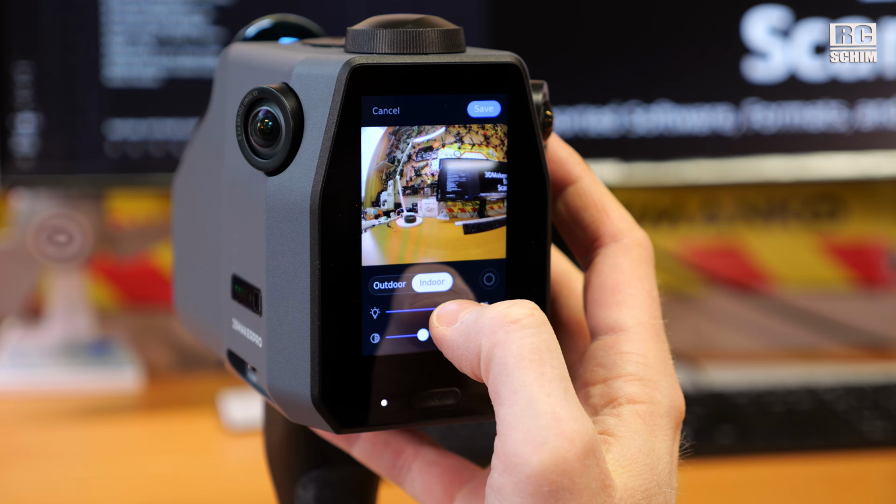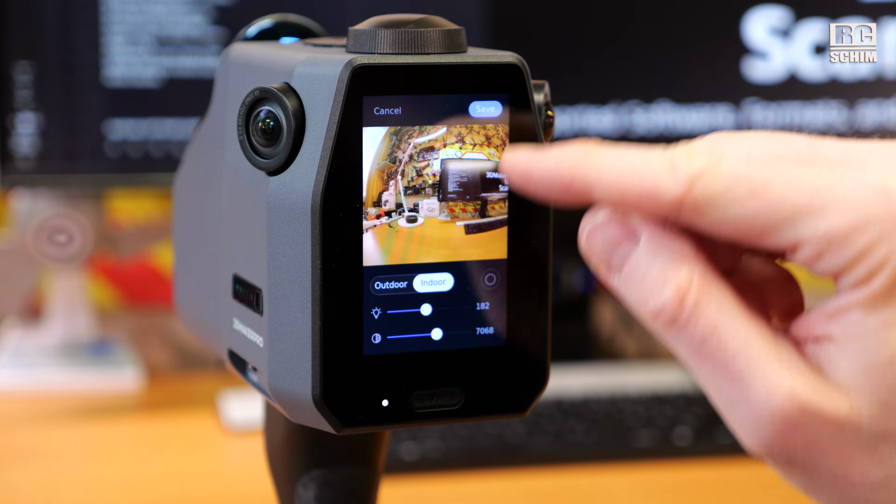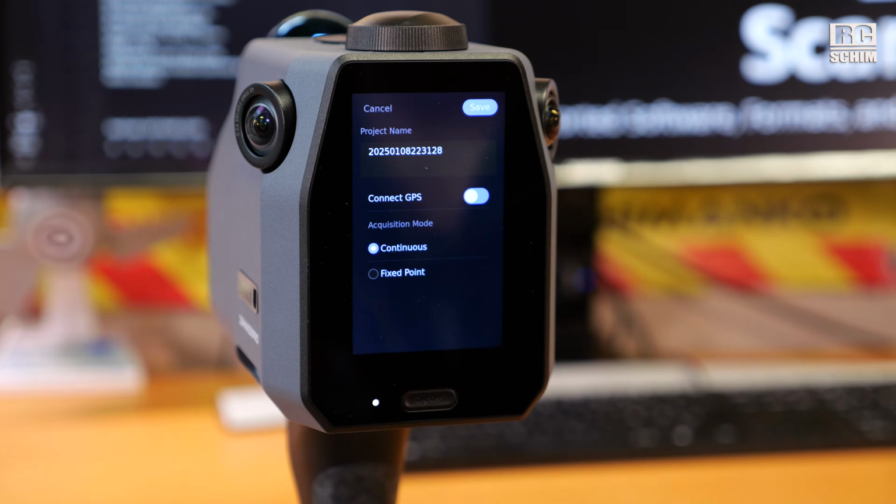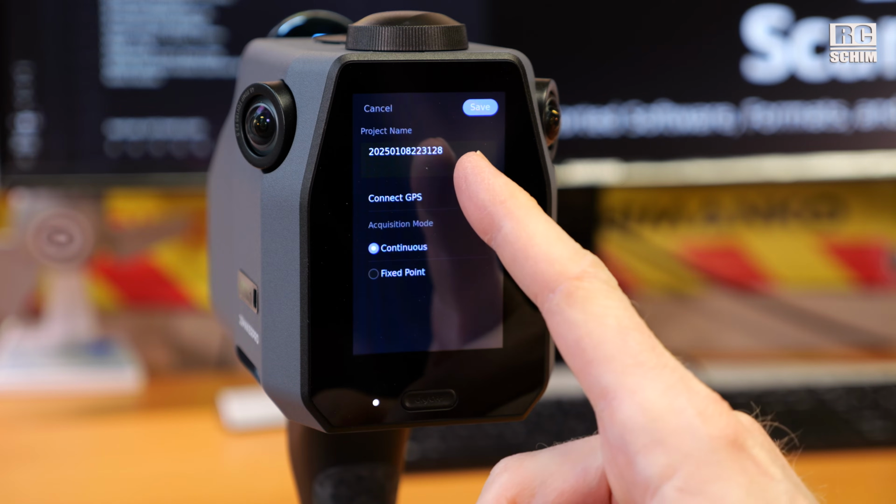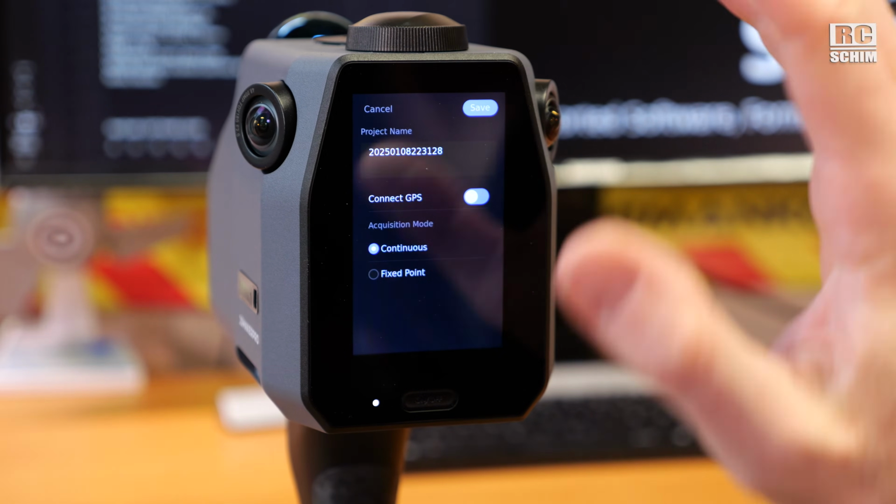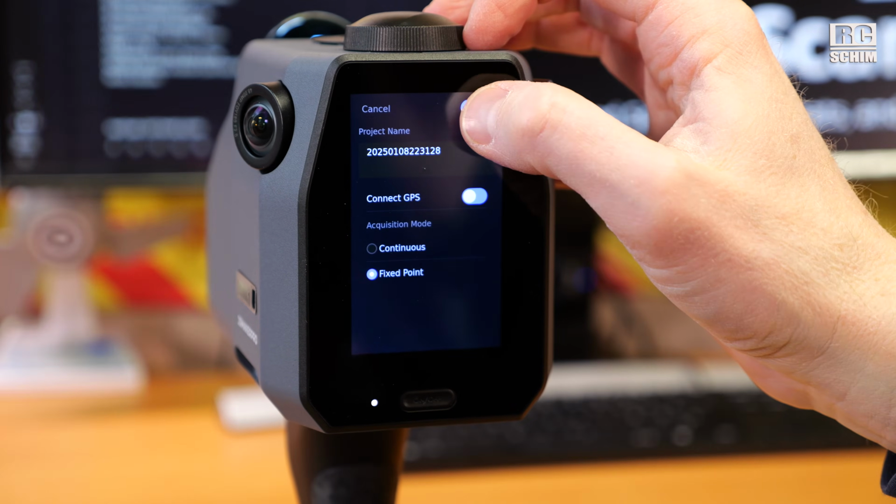You can use this slider to adjust brightness and white balance. And once you're happy with how the image looks, it's just for the display while scanning, and then you hit scan. We have GPS. I would not suggest using spaces or special characters in the file name, and you can decide between continuous, which means you walk around, or fixed point, which means tripod mode. Currently I could use fixed point, save,